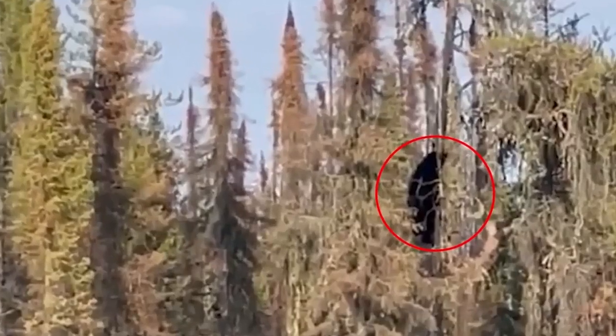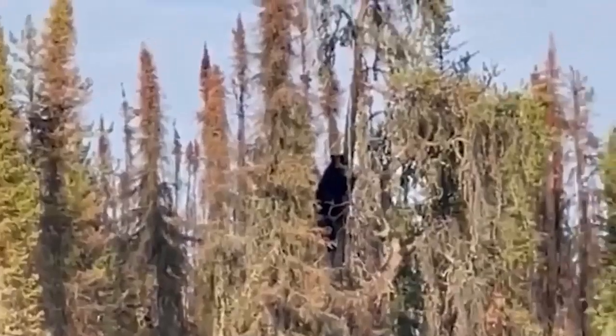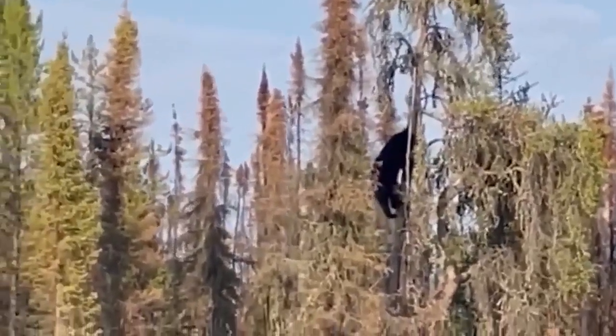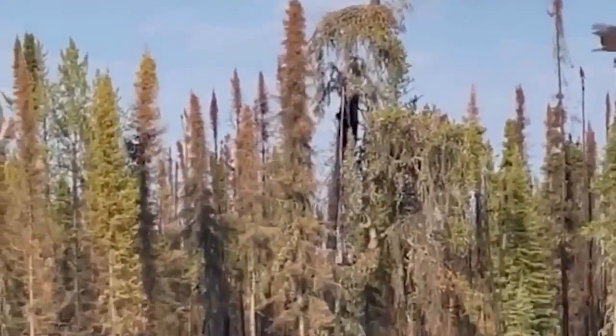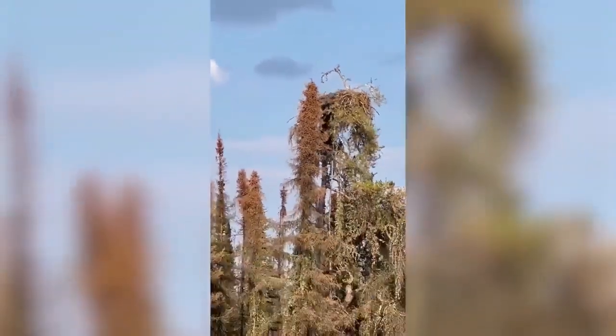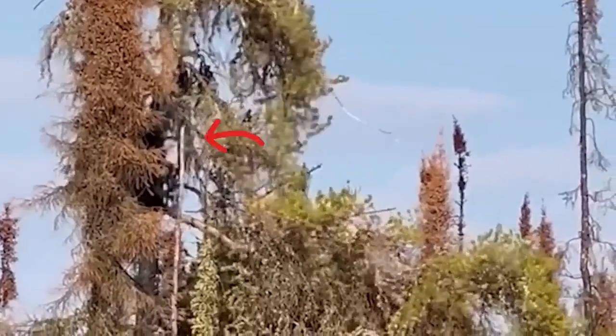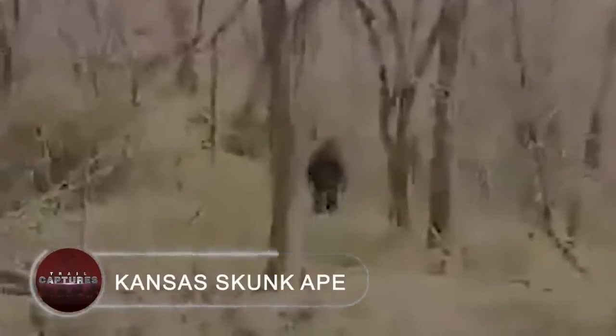The bear was carrying a big load and was having trouble climbing the tree, but the family said that despite falling multiple times, he never gave up. And at last, reaching up there, it is seen fighting and outlasting the parents, even at such a height, and coming back down, holding the eaglet in its teeth. Kansas skunk ape.